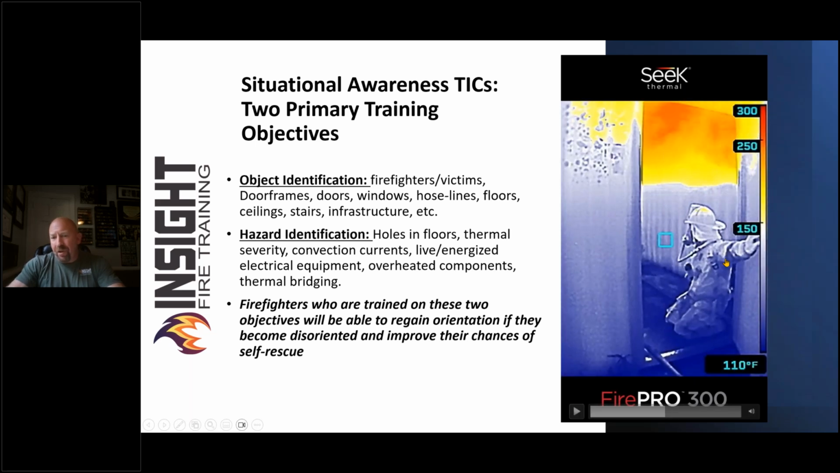Second point in here is hazard identification. If you clearly look above this firefighter's head, you can see the hazard above his head and what's radiating down on his helmet. If we teach them to look for these things, thermal severity, convection currents, even live energized electric equipment, firefighters can do their job in a hazard environment safer.